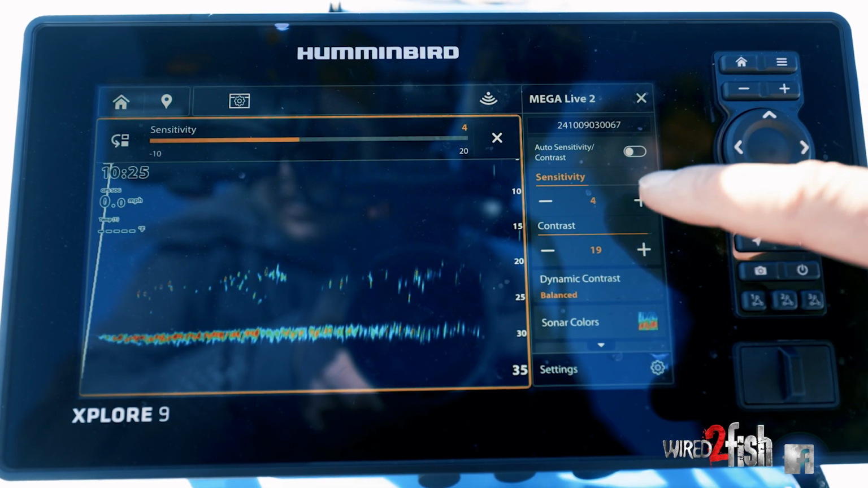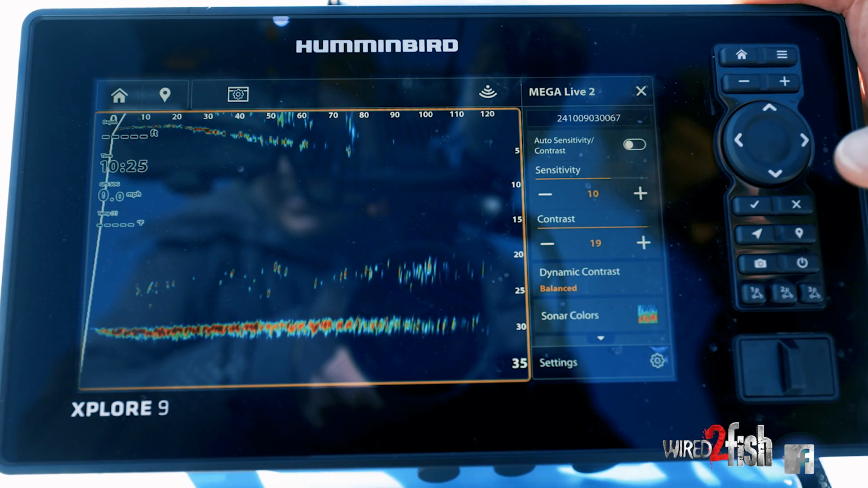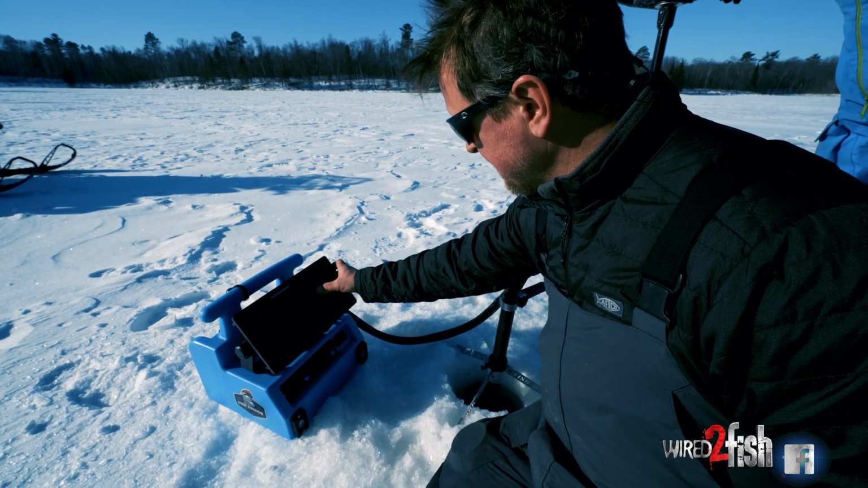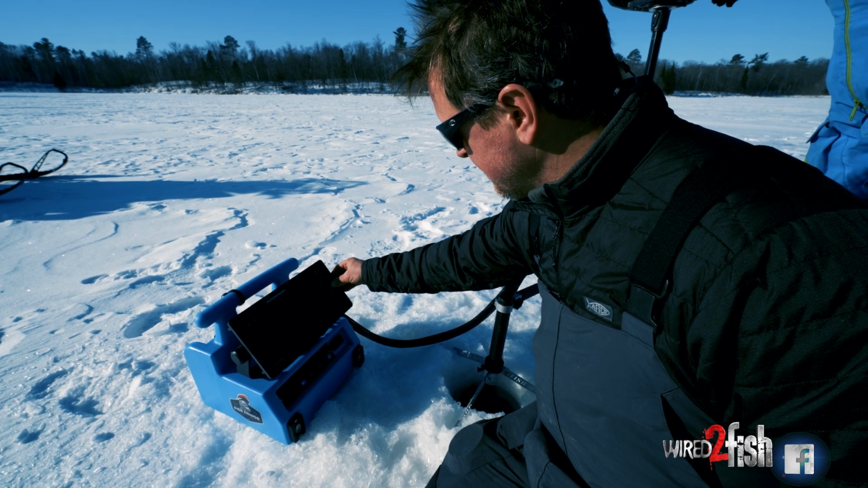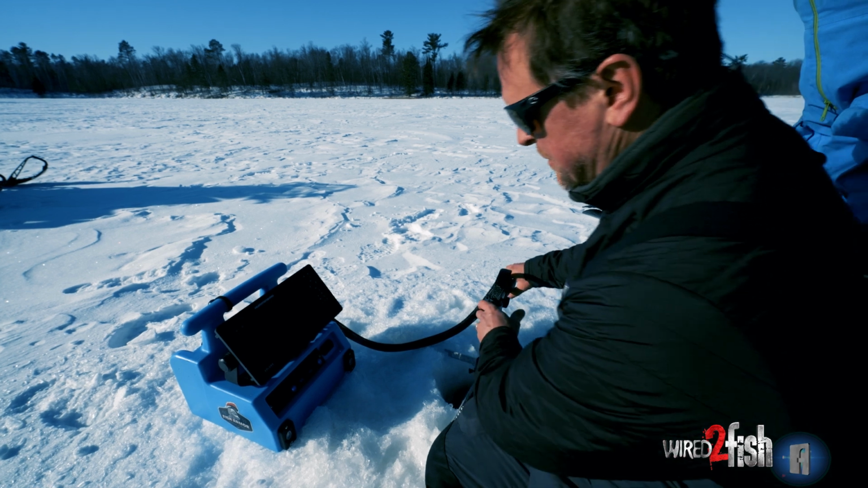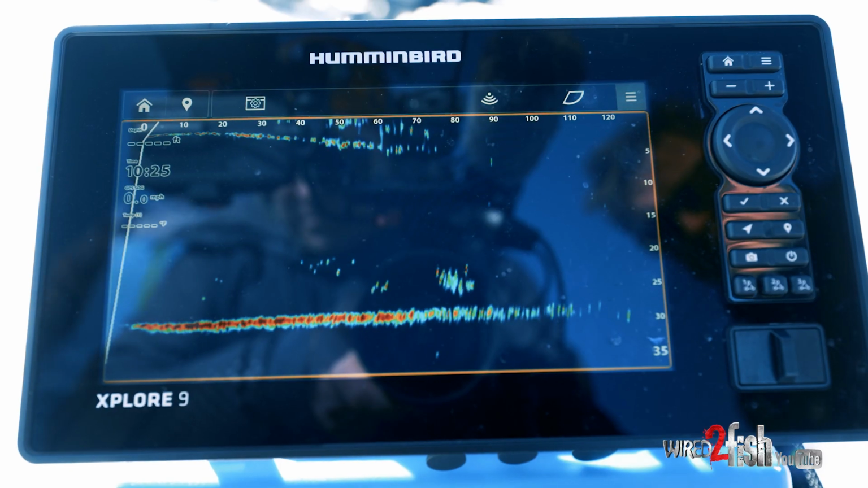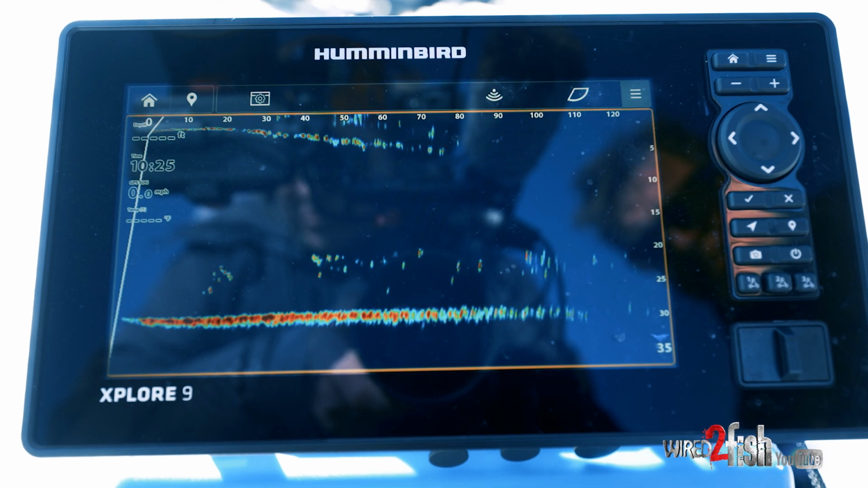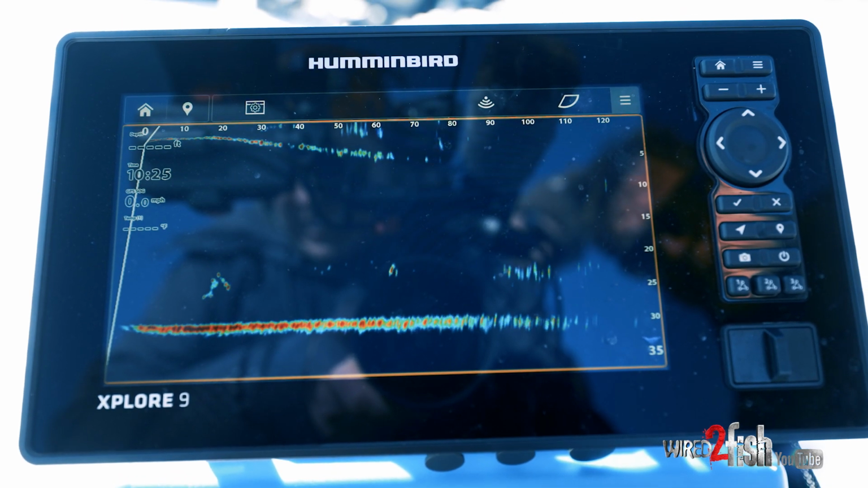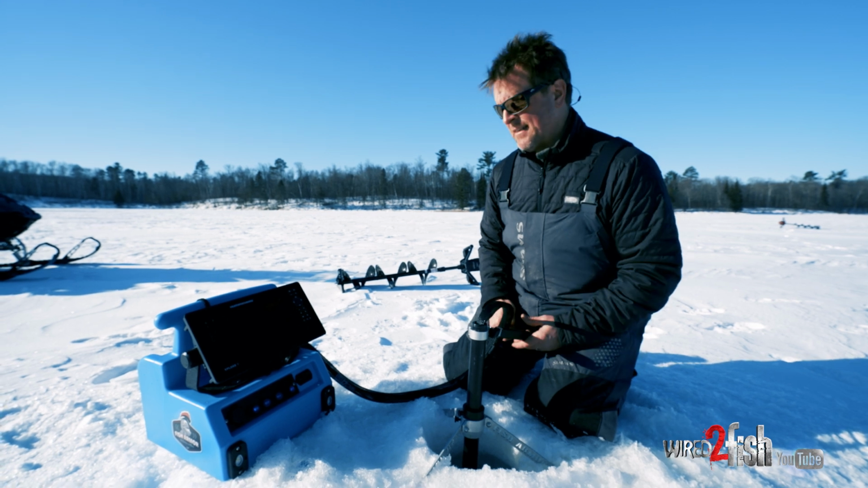I'm gonna turn up my sensitivity a little bit. All touch screen here, so yeah, I was on 0. I'm gonna bump that up to 10 on sensitivity, just to have a little more power and sonar return. There's a bunch of fish out there. I mean, a nice wad of fish. There's a lot of fish here. The more fish you have in an area, concentrated, the more competitive they are, the better they tend to bite.